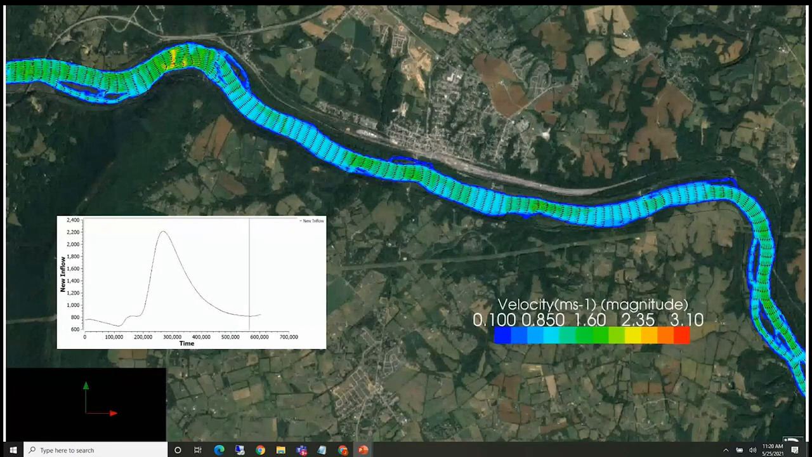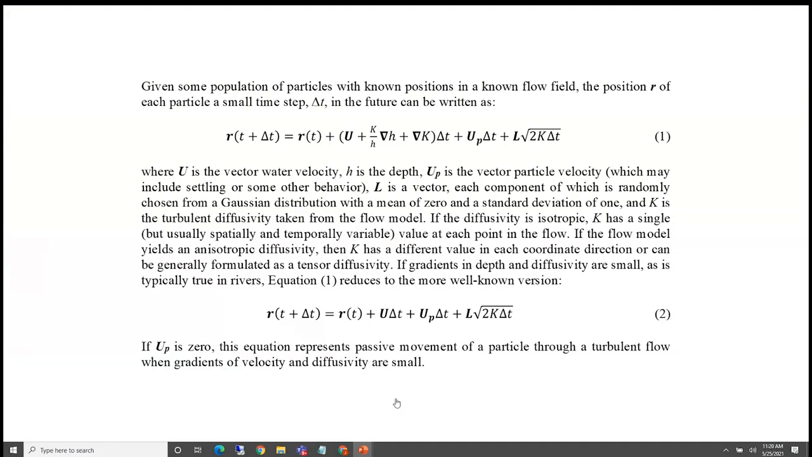This kind of unsteady model, instead of taking a few minutes for this 15-kilometer reach, has much lower spatial variability, but it takes on the order of over an hour, I think, for this longer reach, maybe a little less than that. So let's go on to the next slide. I'm going to show you some particle tracking results.